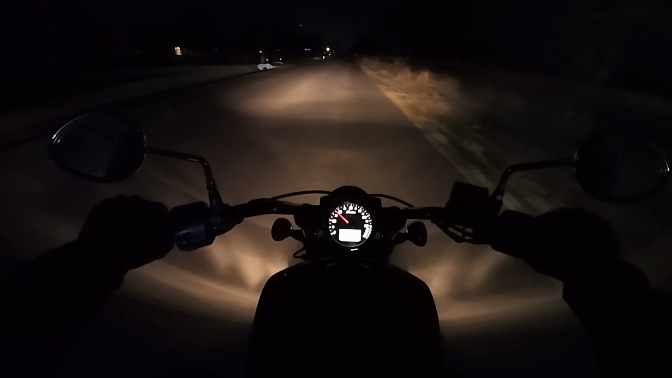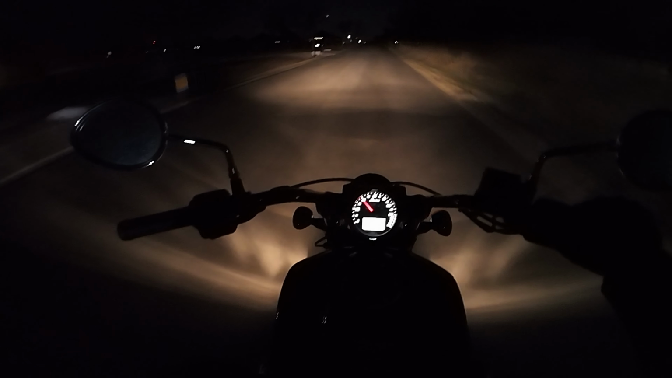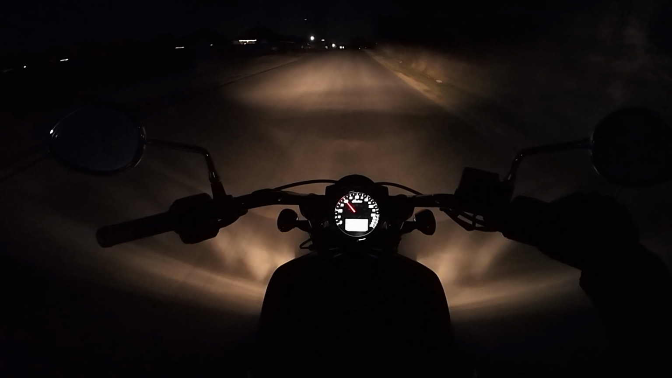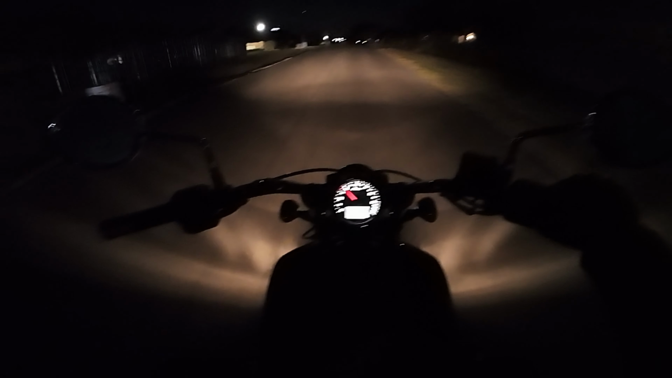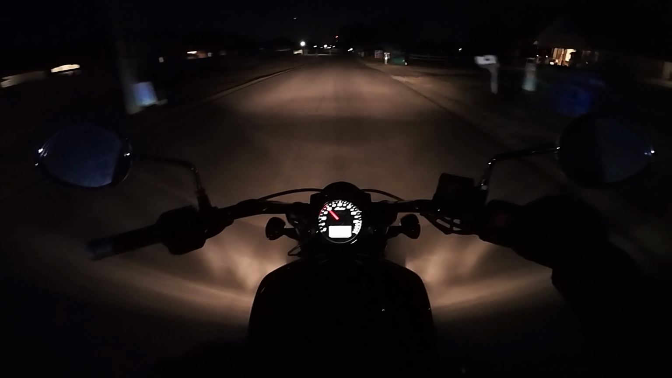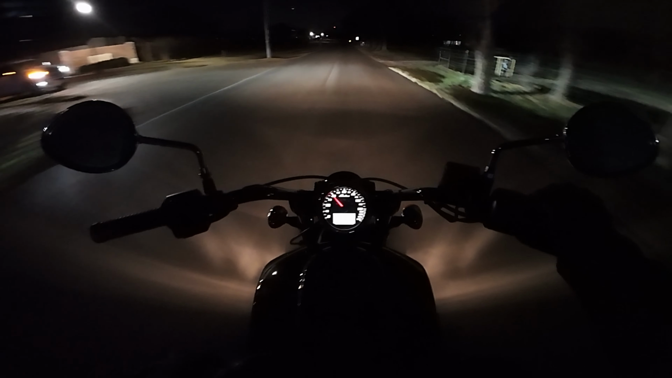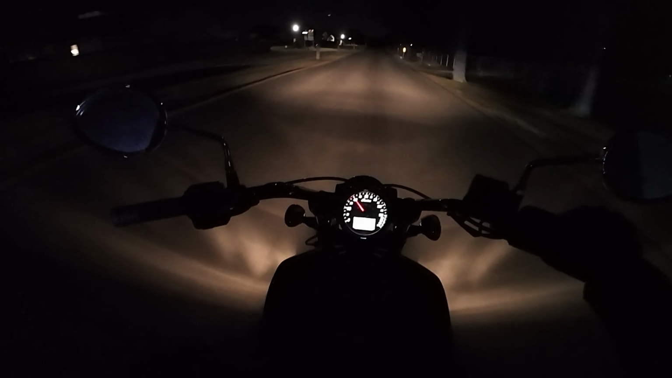Riding at night on these dark country roads, you've got to be on the lookout for wildlife. Rabbits, skunks, dogs, cats, deer, cows. I've seen cows out here, donkeys, horses. I mean, anything can turn up. There's not wild horses running around, but there are people who keep horses, and sometimes the horses get out of their gates. So just stuff to be on the lookout for.